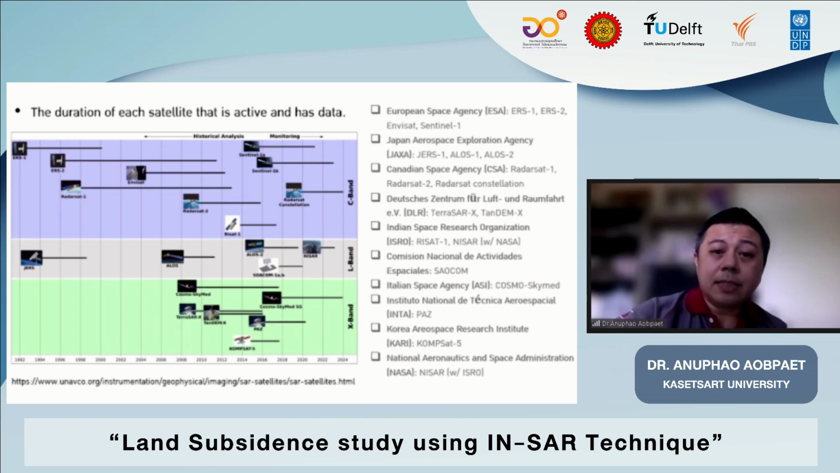But anyway, something you have to take into account is that this is not our satellite, right? This is not a Thailand satellite. So sometimes you have to think about it.